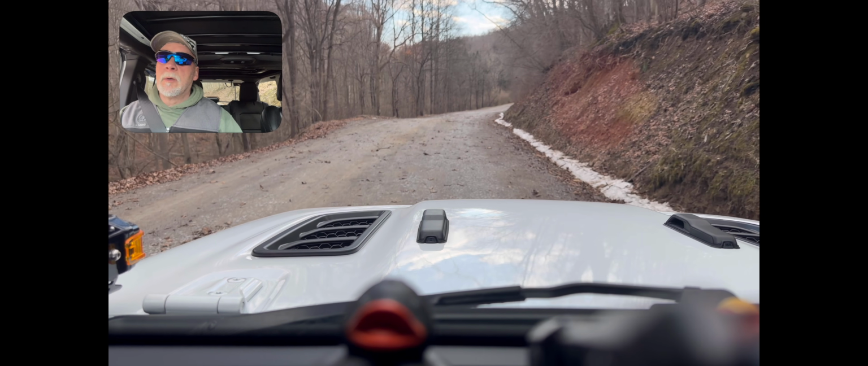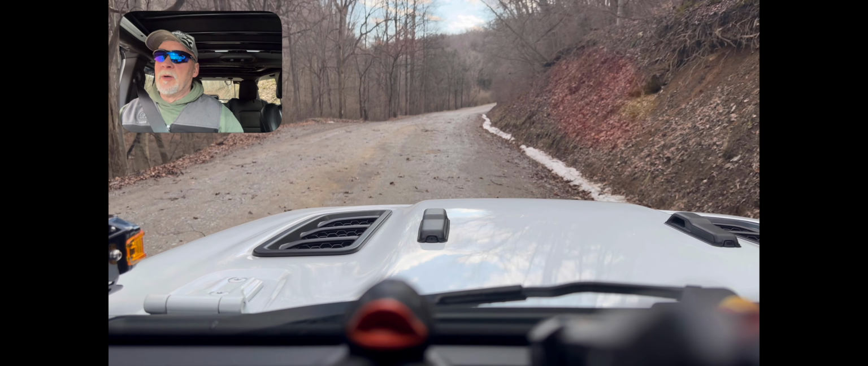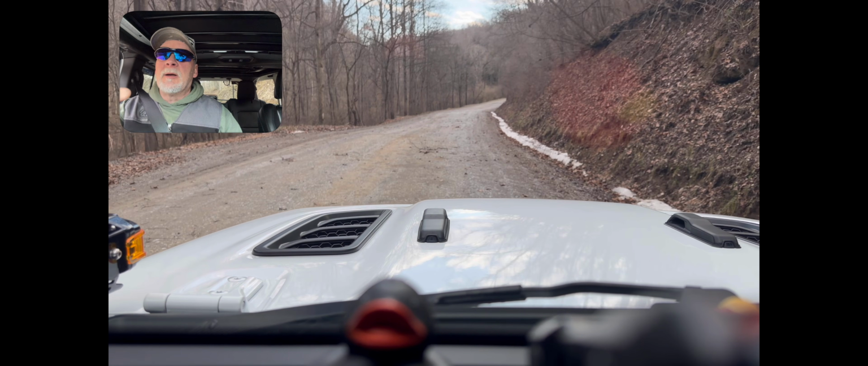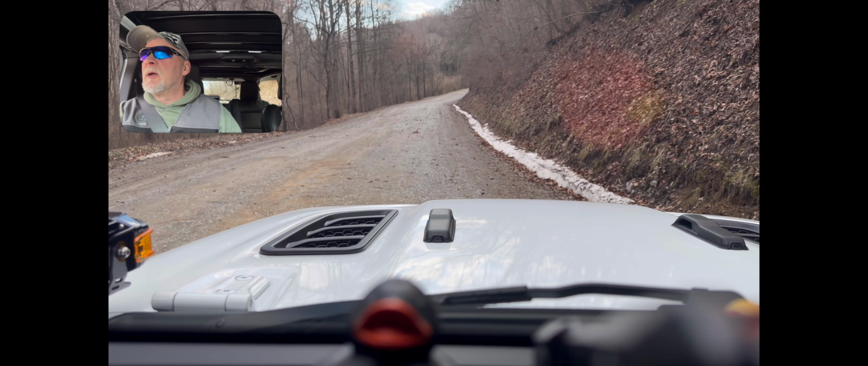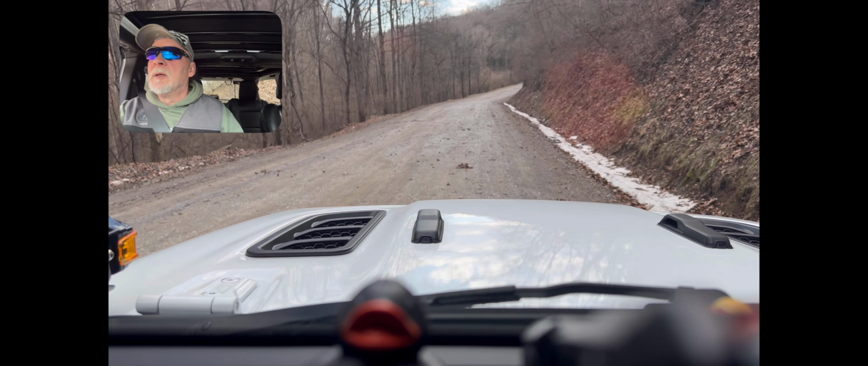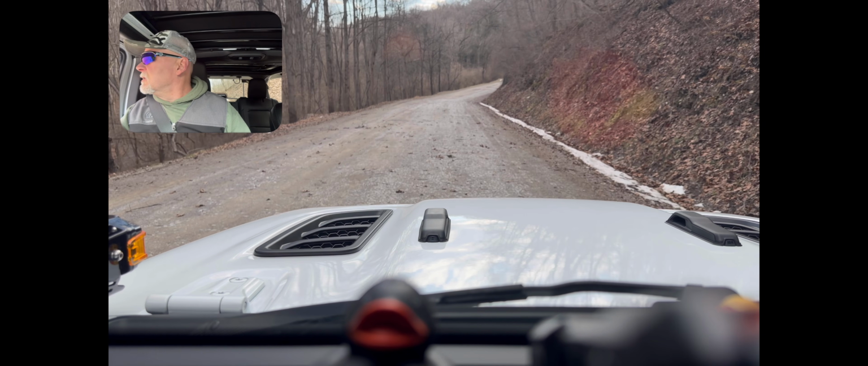Yeah, wow. I made it. I tell you what, the drive down was brutal. Them wind gusts are crazy. But the further I go down into the bottoms, the less wind there is. So it's not too bad right now. You can see a little bit of branches here and there on the road, but not like it was in higher elevations.